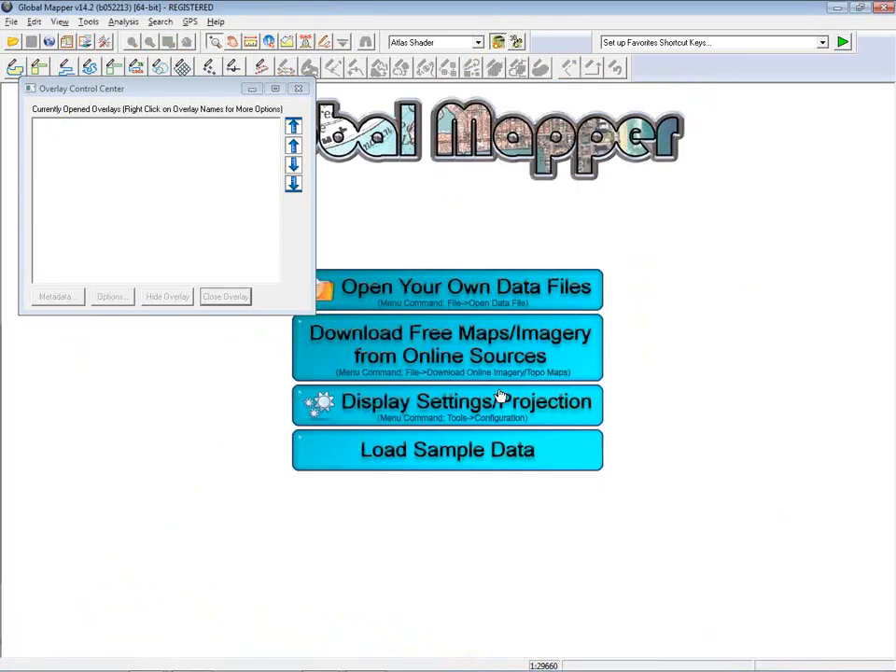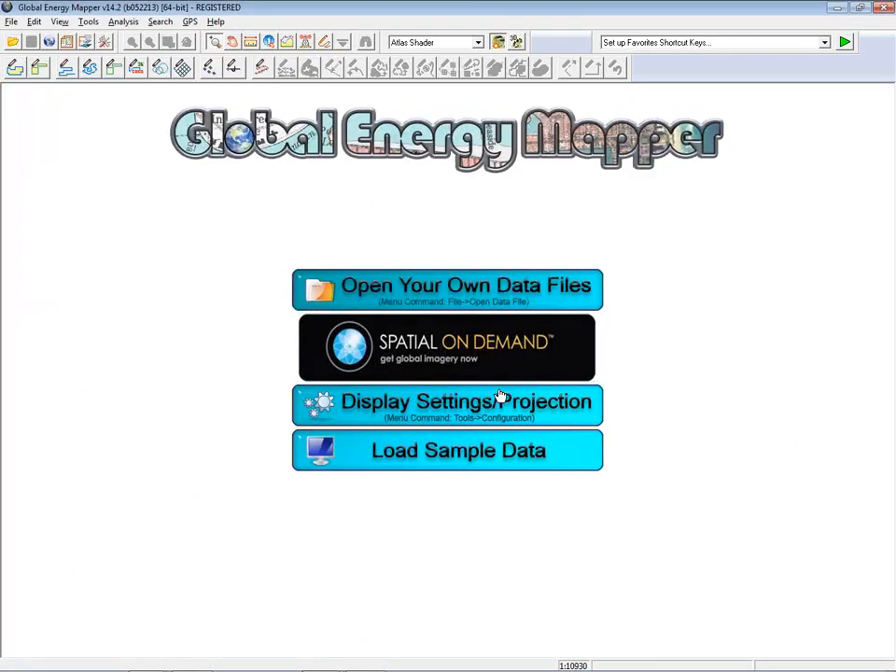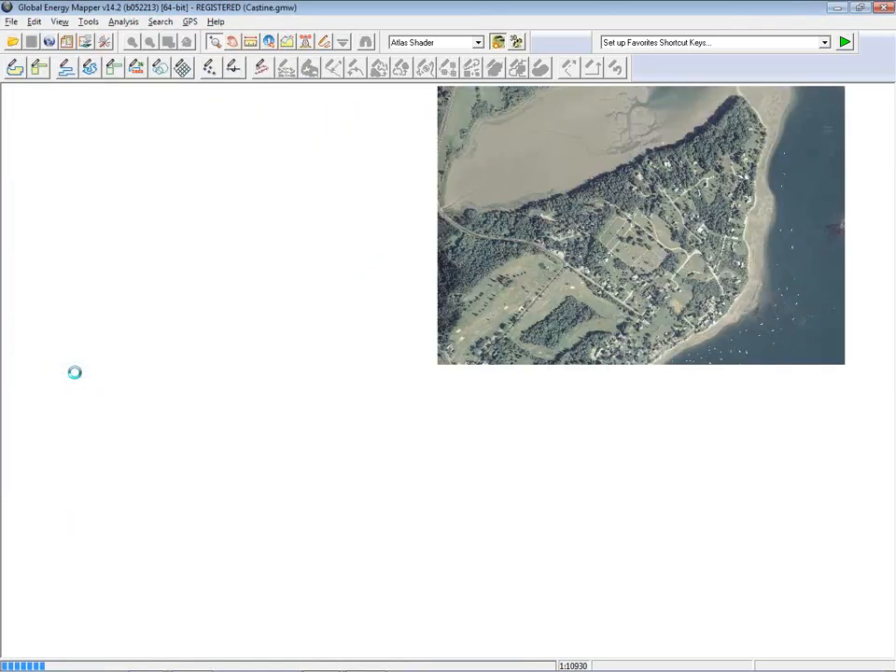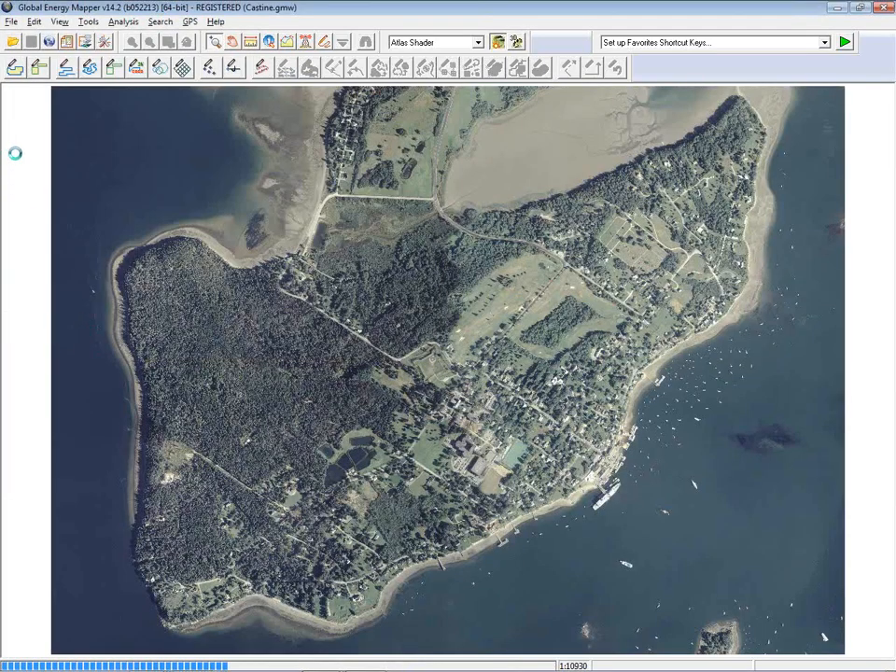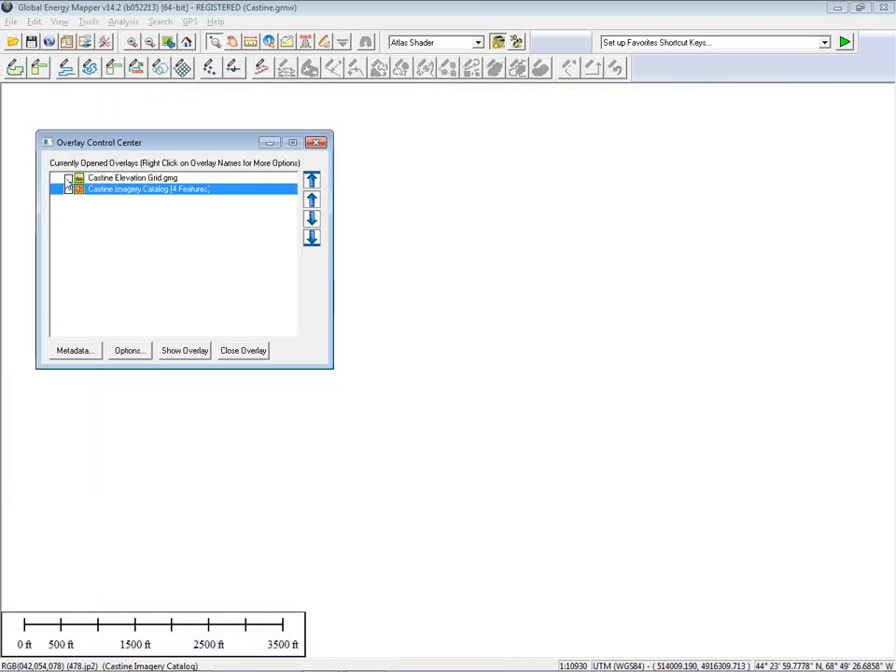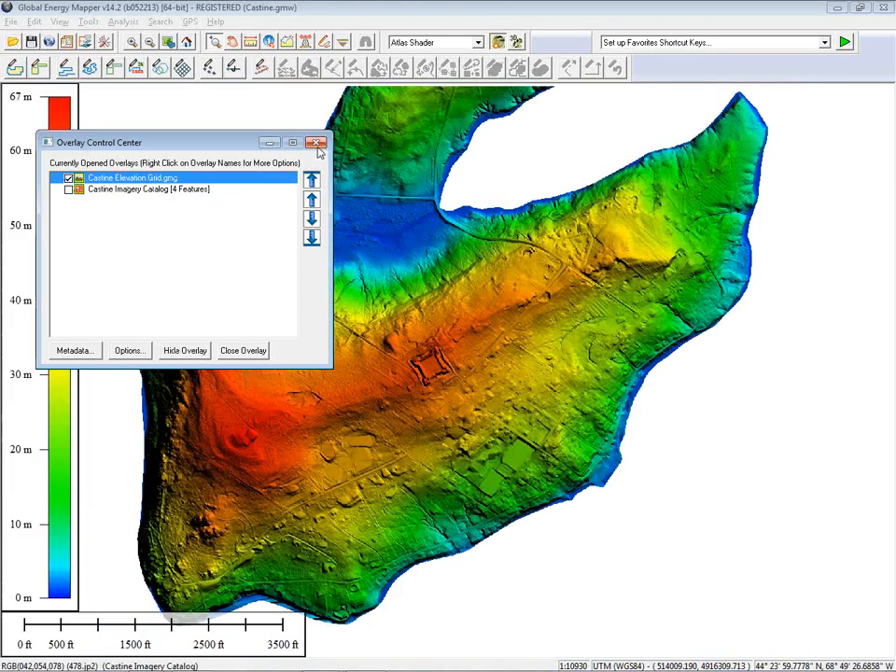For the next analysis tool I'm going to show you, I'm actually going to switch to Global Energy Mapper. And I'm going to load up my Castine data one more time. Again, I have a preloaded elevation layer. I'm going to turn off my imagery. I'm going to turn on my elevation layer.